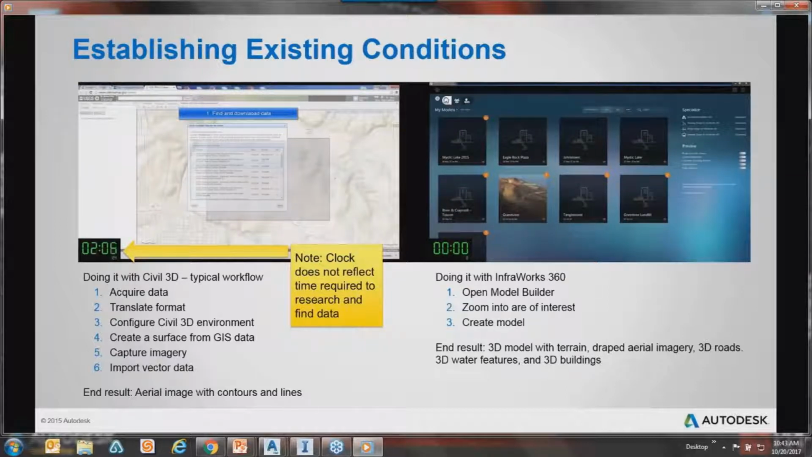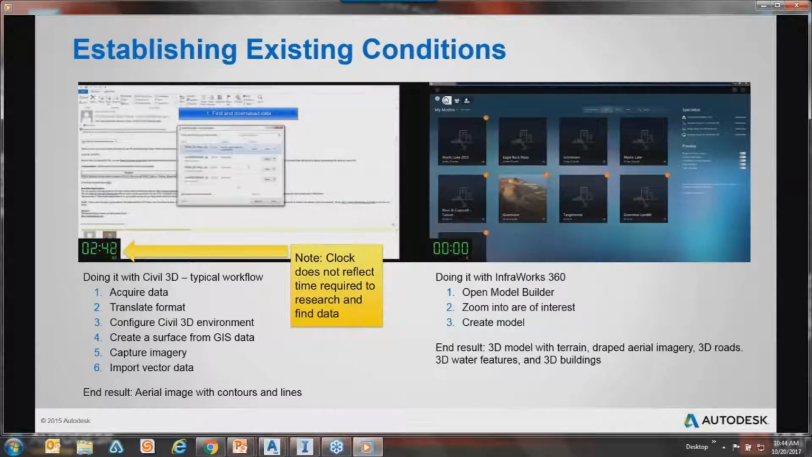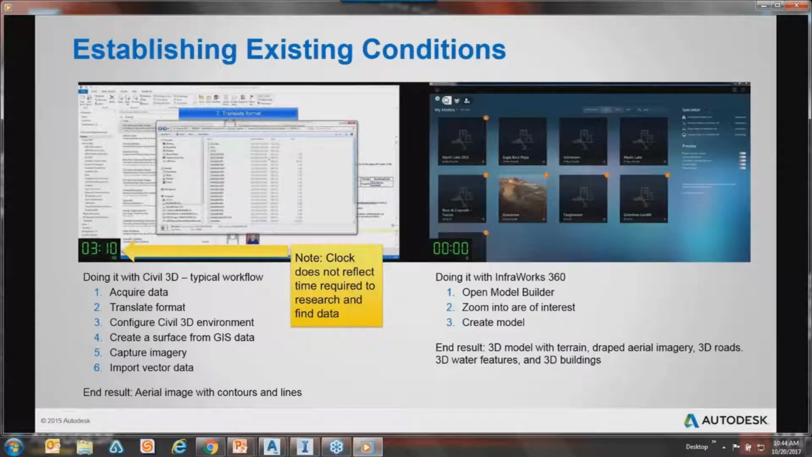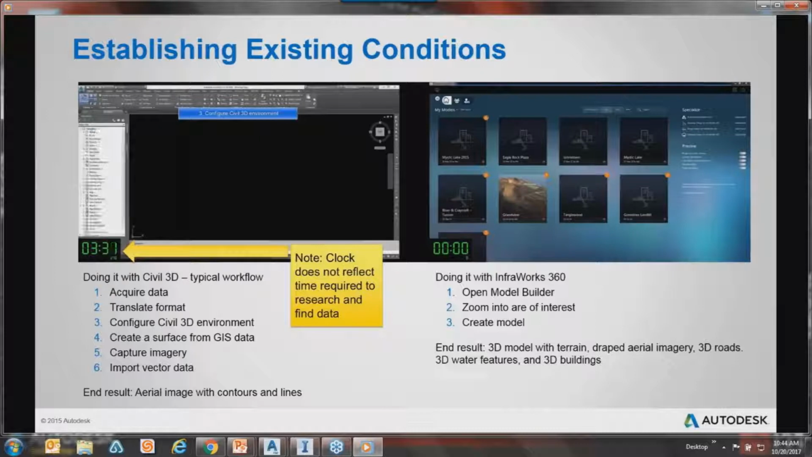Now, this clock that's set, there's a big note there: a clock does not reflect time required to research. I've been a part of these research tasks, and they can take hours, multiple days, if the information is poor, or I don't know what I'm looking for, or I'm getting the wrong data, or coordinates are bad, or who knows what happens during translations or conversions.